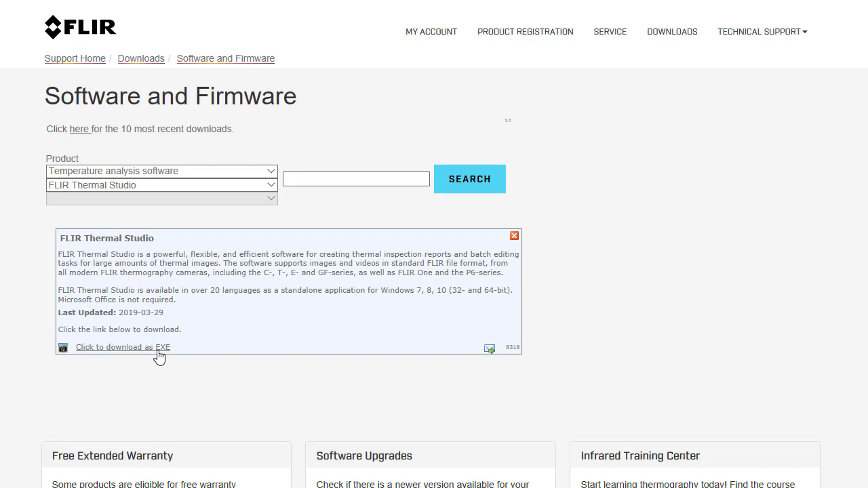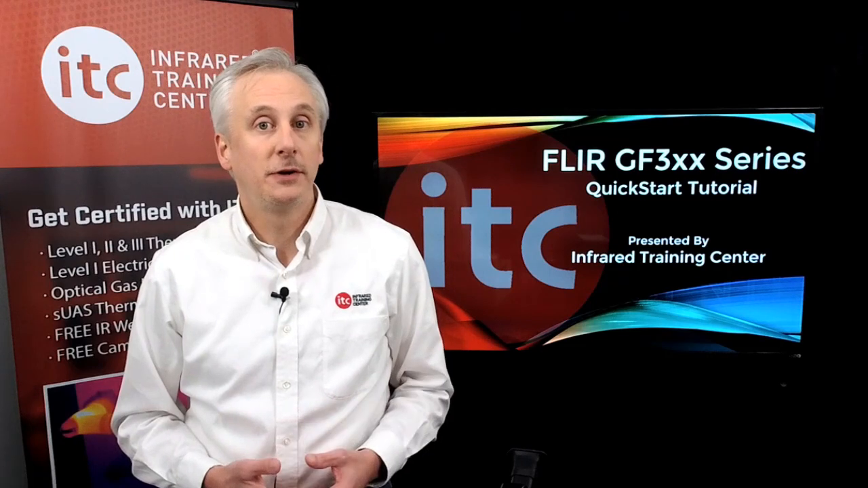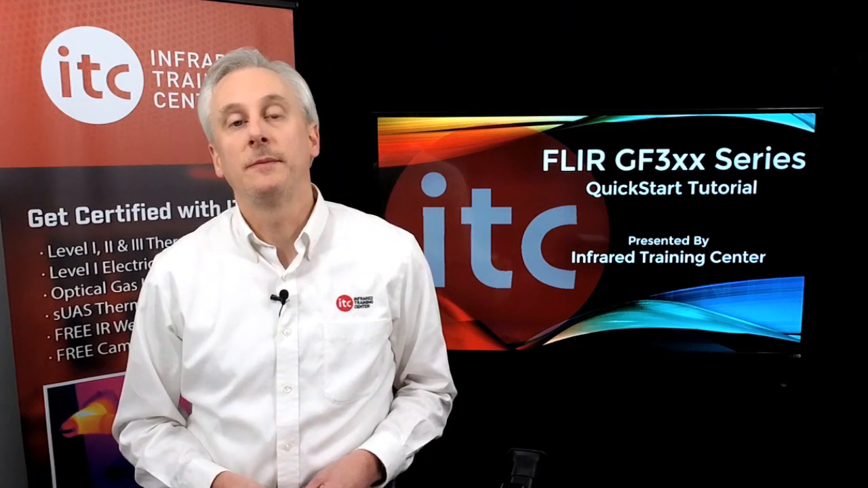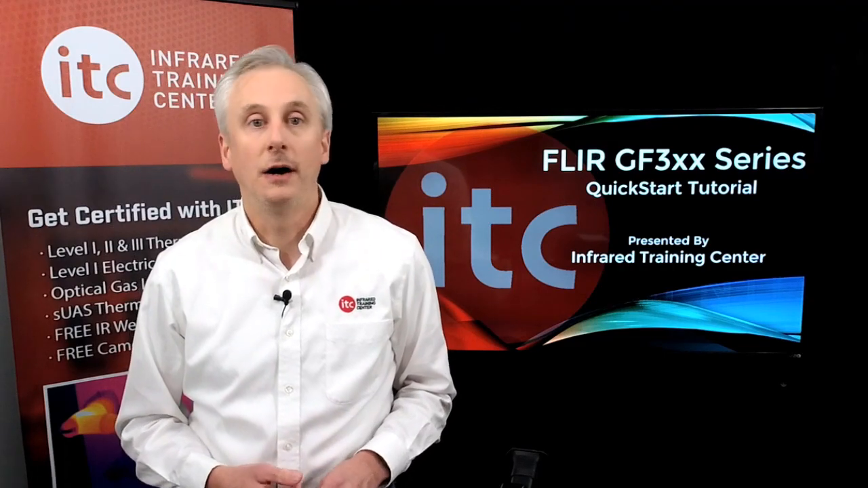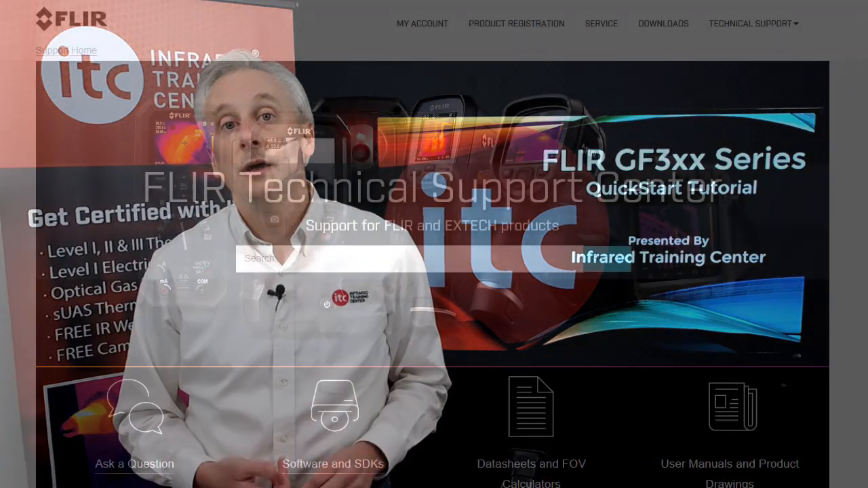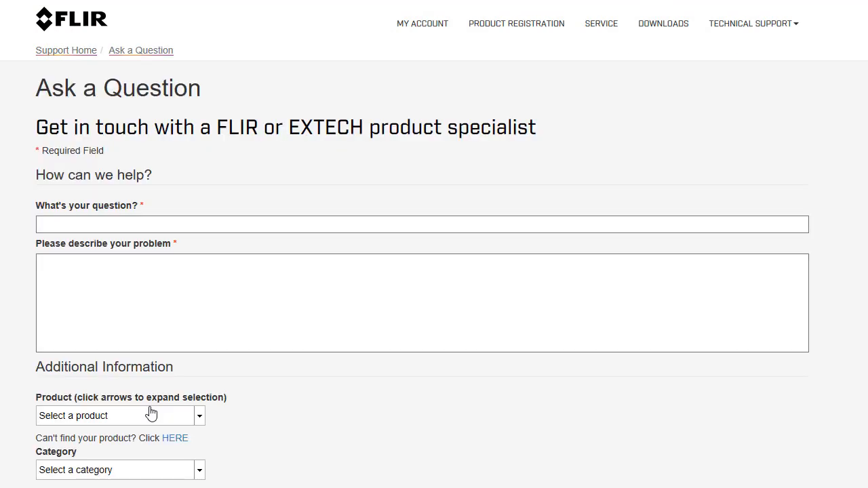Some products, such as Tools Plus and Thermal Studio, require license activation. The license key may be included on a scratch card in your camera case. You can also order a license online at FLIR.com. If you have any product support questions, please click Ask a Question from the home page, and our support staff would be happy to assist.